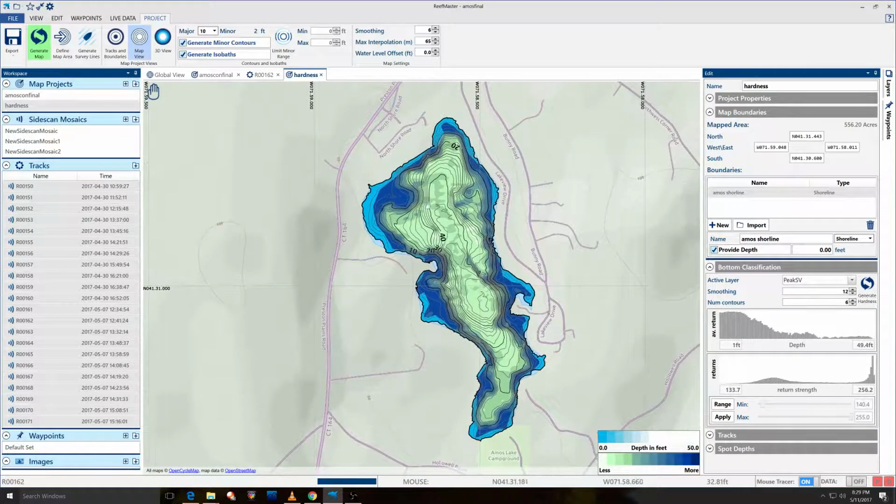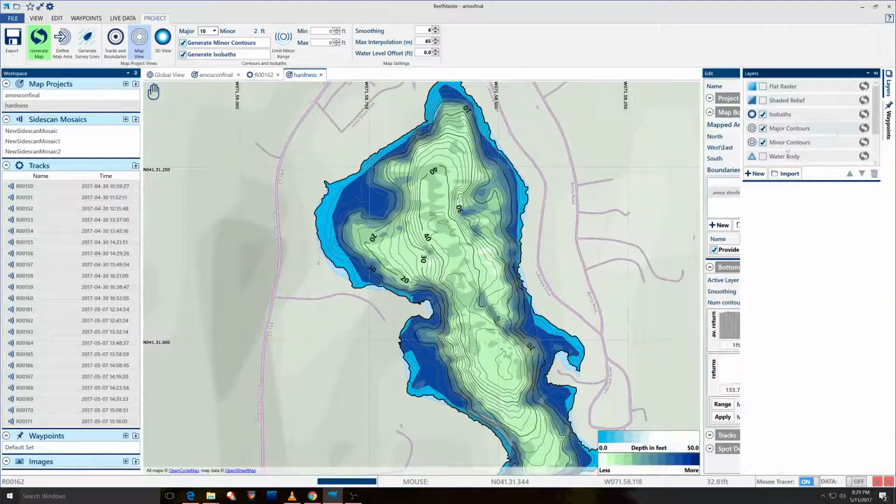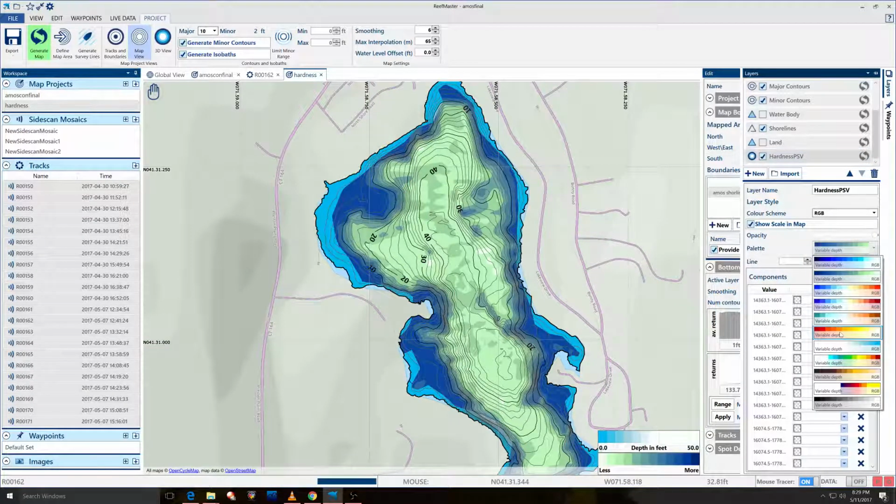So we get into our peak SV layer. Talk about layers just for a second. I didn't notice this bar right here at first, and I was like, where is my layer? They're all down here. You can remove your shoreline, add your shoreline, add water body, remove your minor contours, bring in your majors. That's pretty neat. You can change the color scheme.